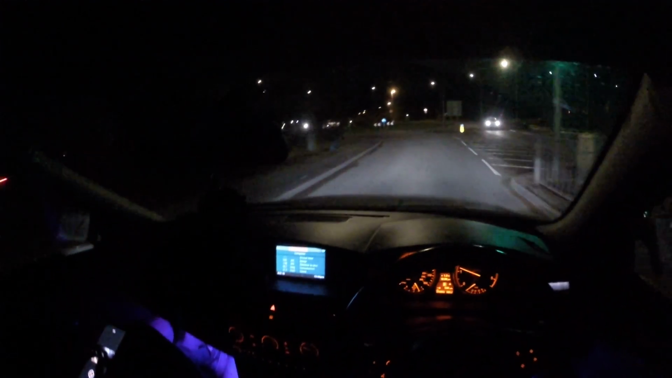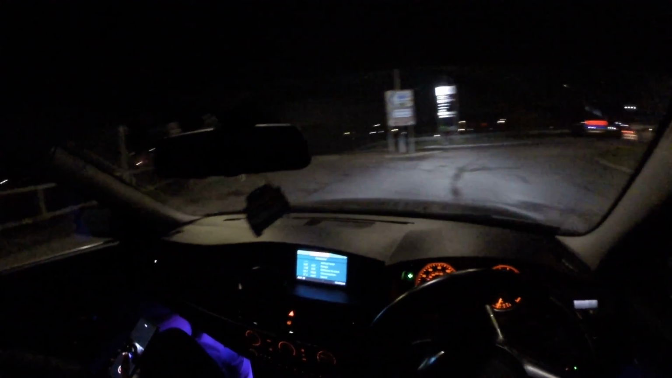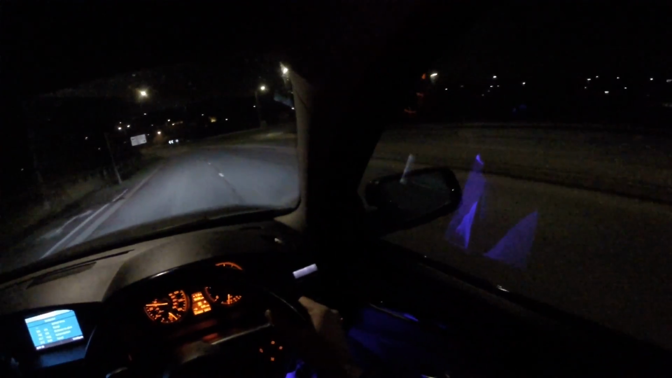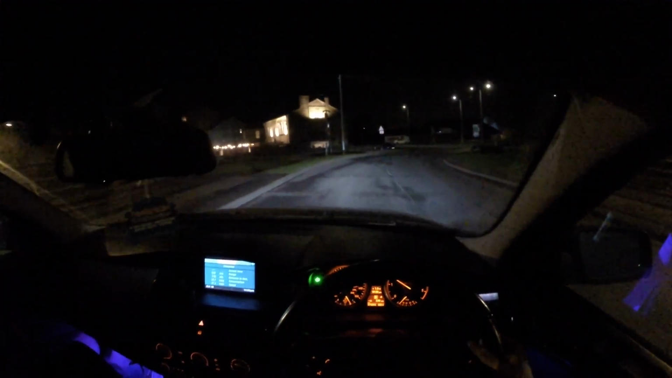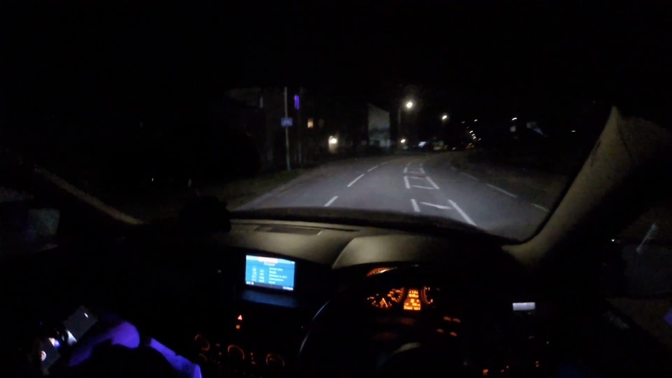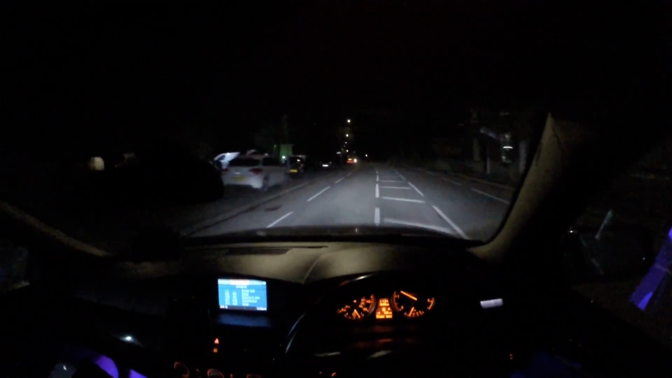Let's take on some nice roads, guys, for you guys. This is a very heavy car, by the way, so you need to be aware of that. You can't take corners very fast in this car. That's the only thing. Like right now, that's just doing 30, guys. This car struggles in the corners.